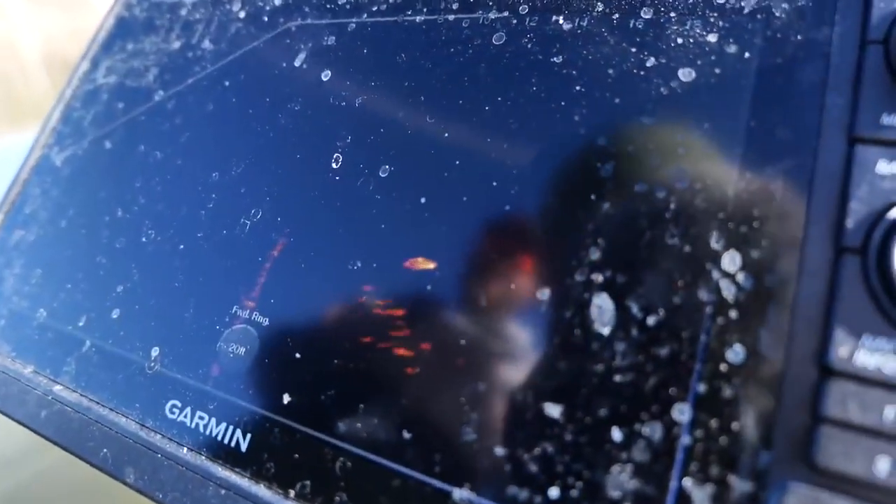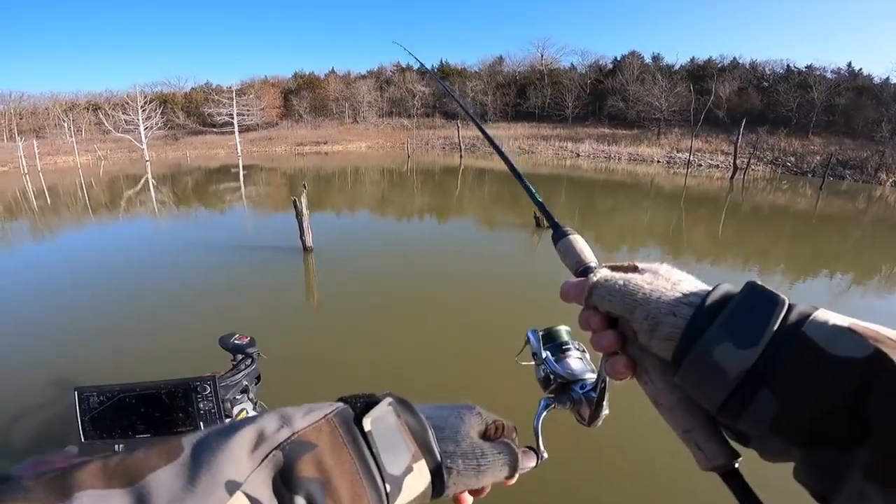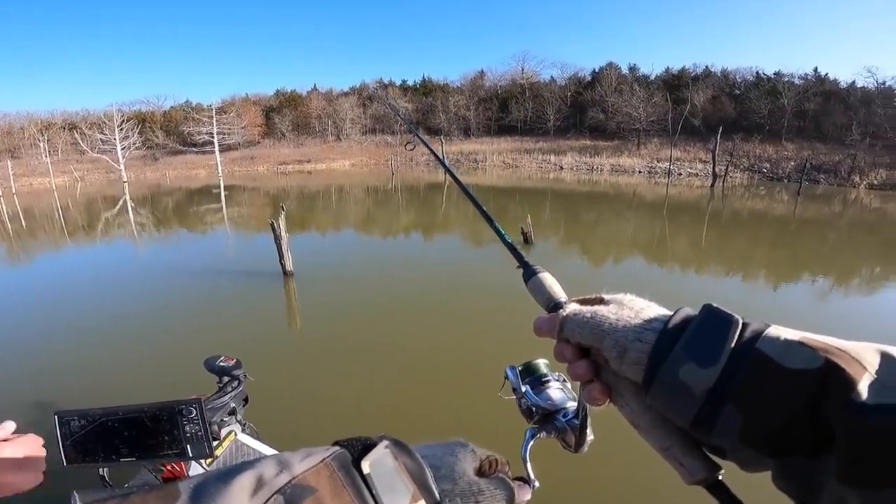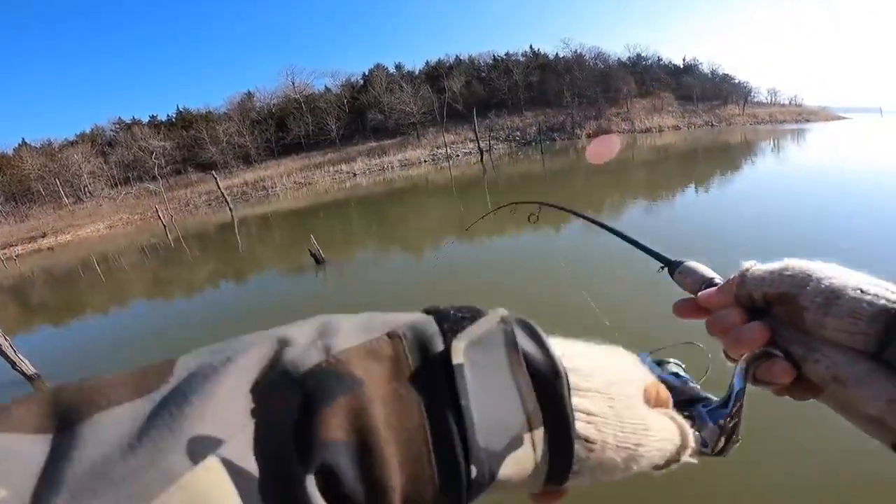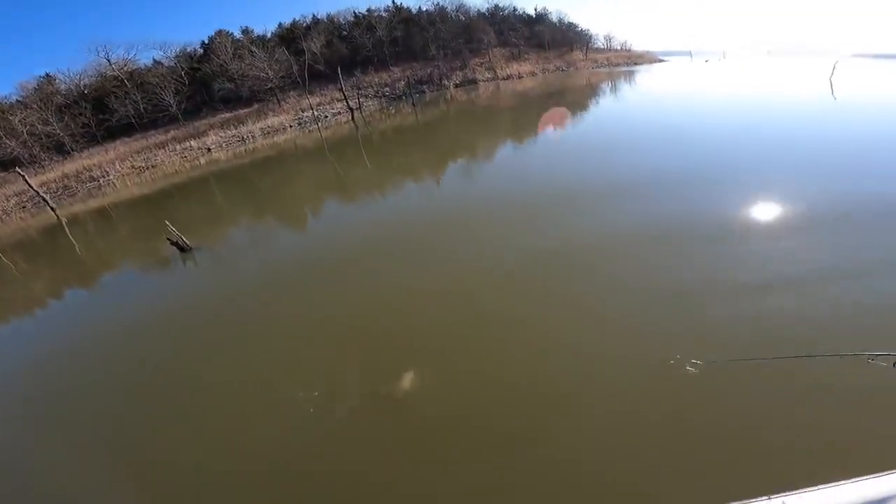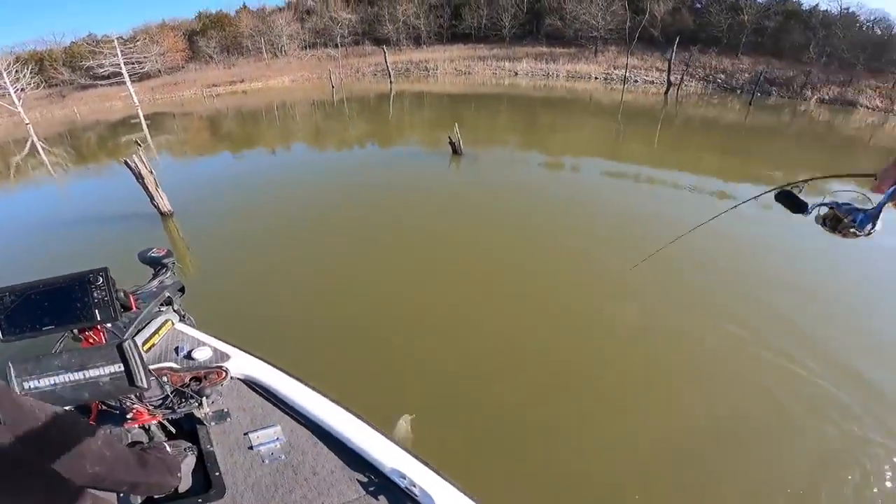To the last fish. Kyler said I gotta catch it, so I'm not gonna deny what he wants here. Oh yeah. Oh yeah. Nope, nope, nope. Got it. Yes. And it's a whopper. That's a good one to end her on.